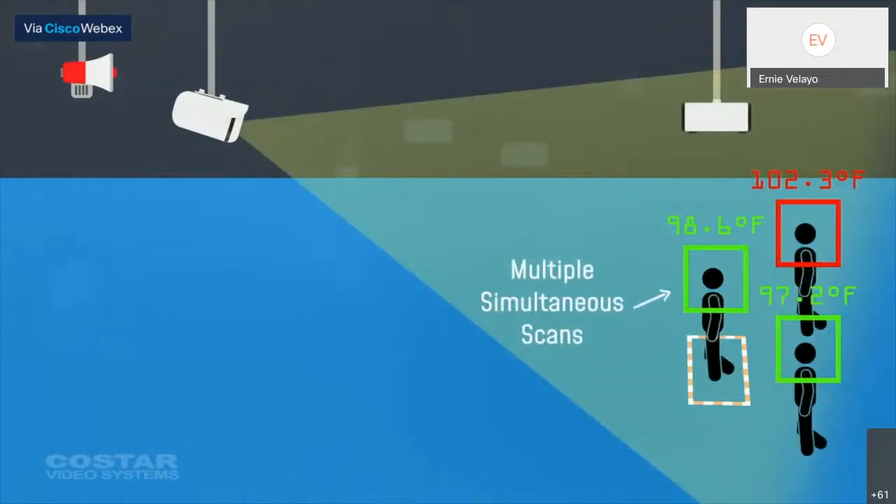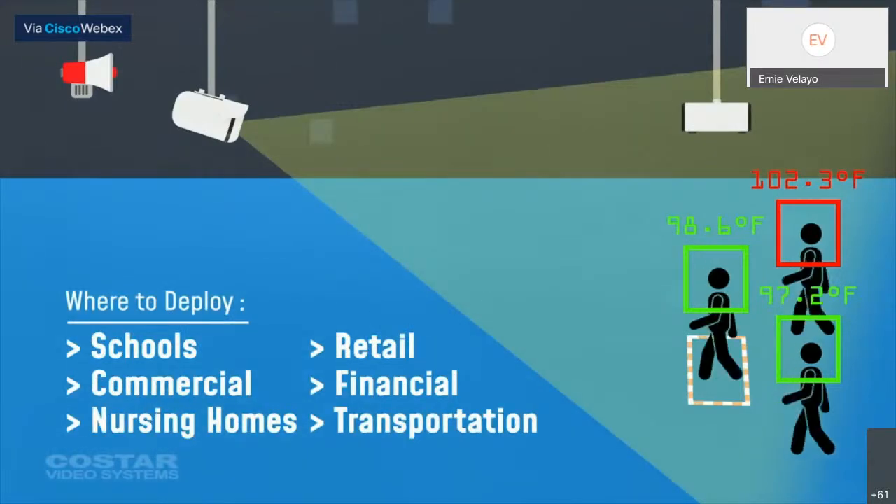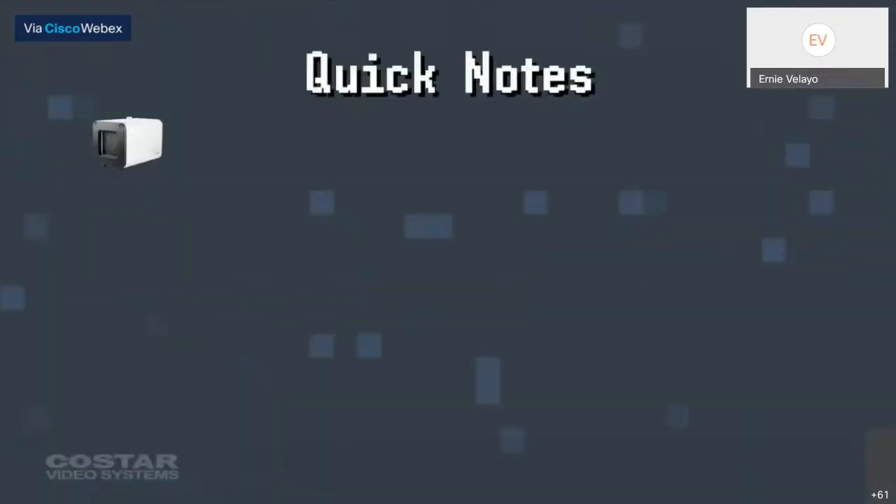So what applications can we utilize these cameras best? Think of locations that have a lot of foot traffic. These areas are your main entrances, employee entrances, entrance into a major lobby, customs check-in at an airport, you name it. There are a lot of places you can put these cameras.